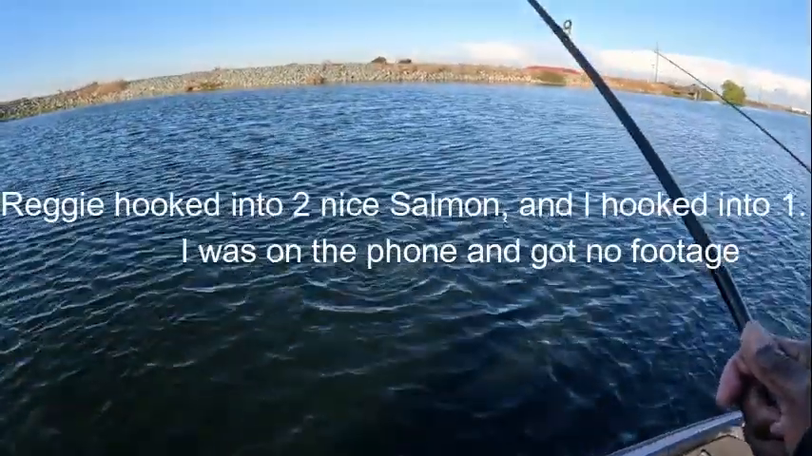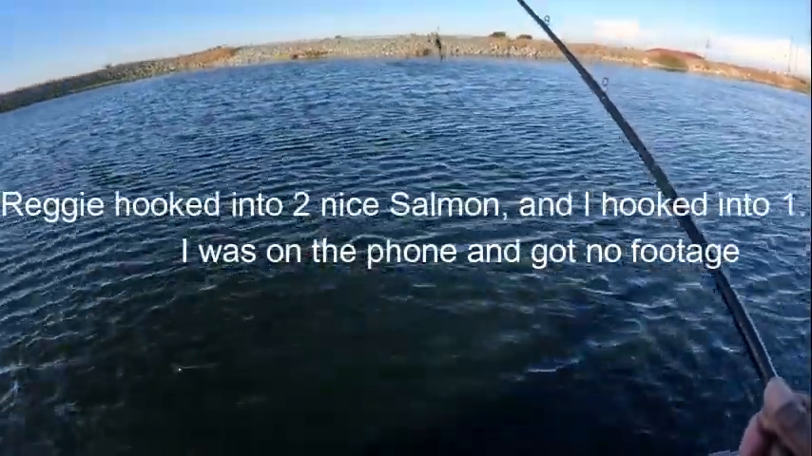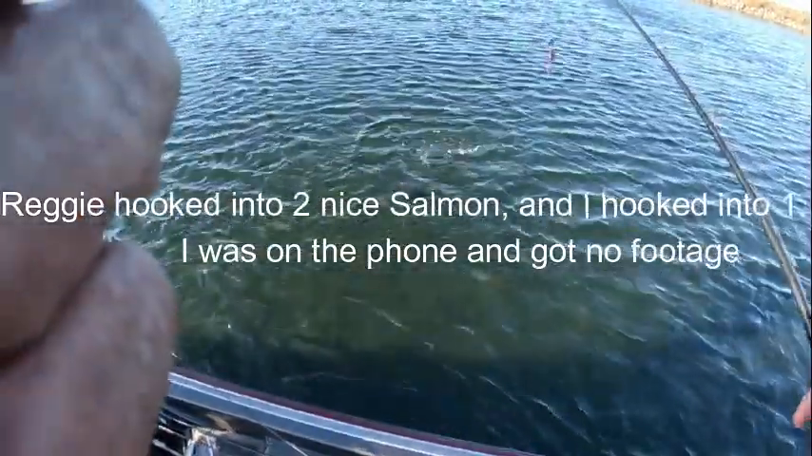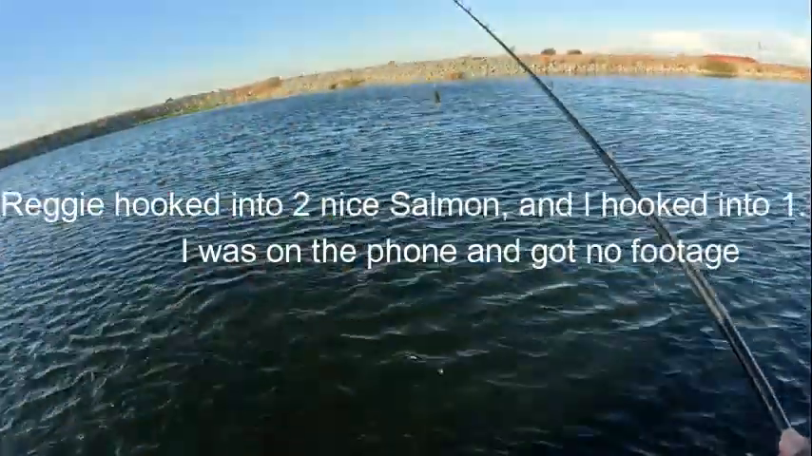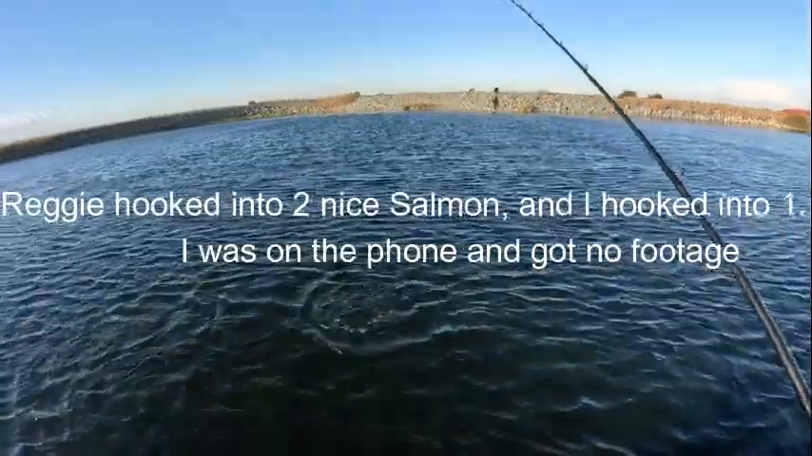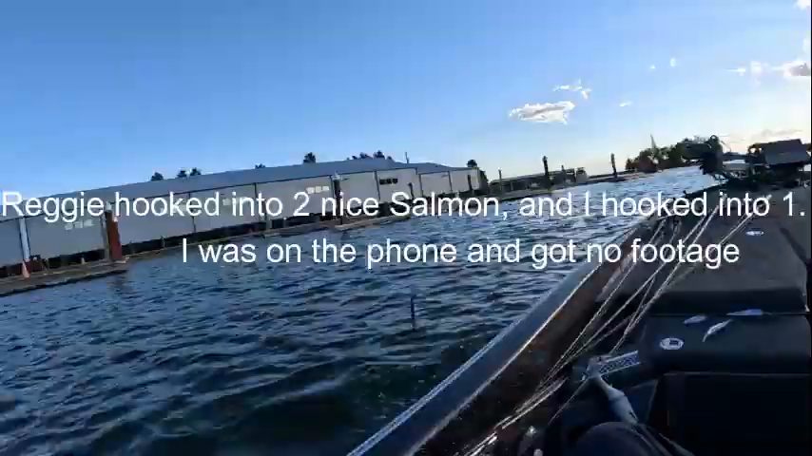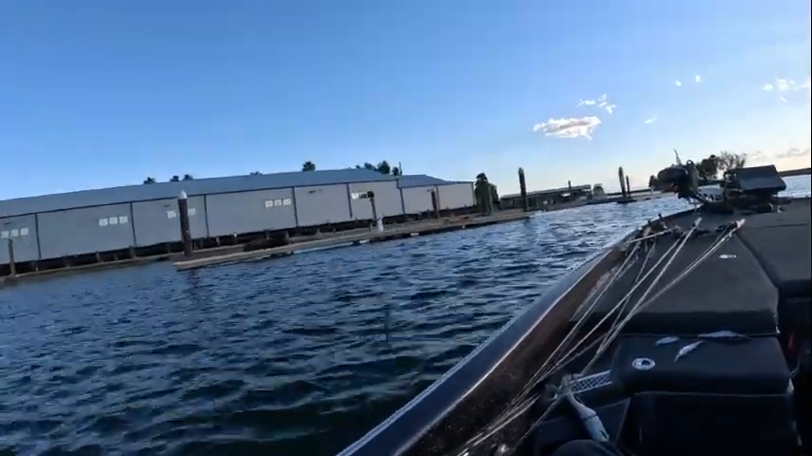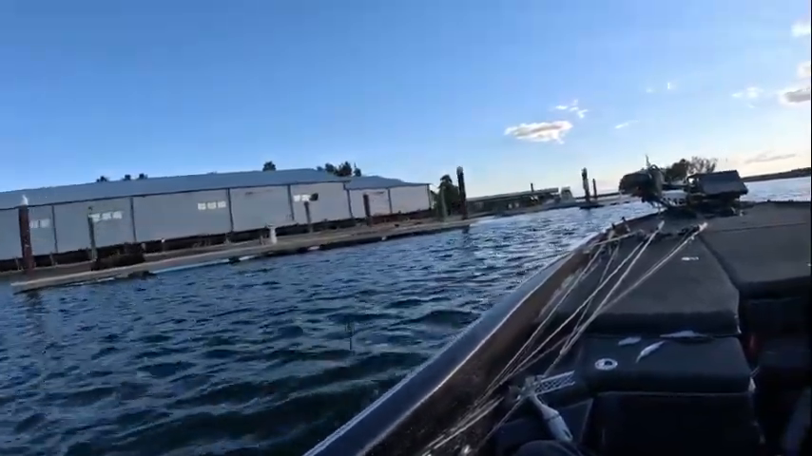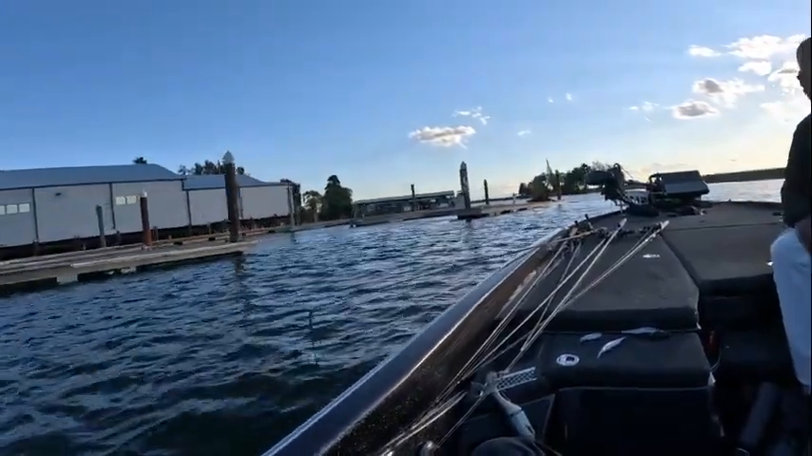That's some big fish in the water. One just jumped off in the water.